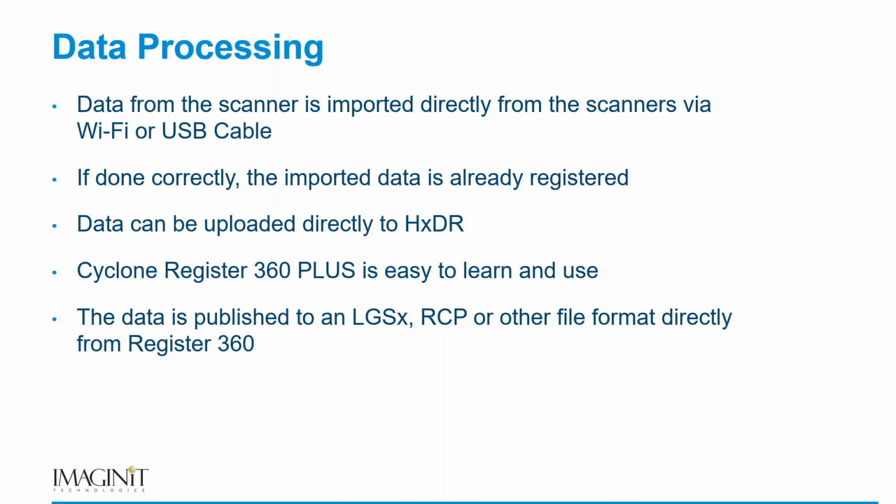Now, one of the things you'll also find is just getting the data out of software sometimes can be a little bit of a challenge, like getting the right format that you want. Not really a problem, as we can go to Leica's LGSX file, we can go to Autodesk's RCP file, or even a more universal file format like E57, PTS, PTX, things like that, directly from Register 360.